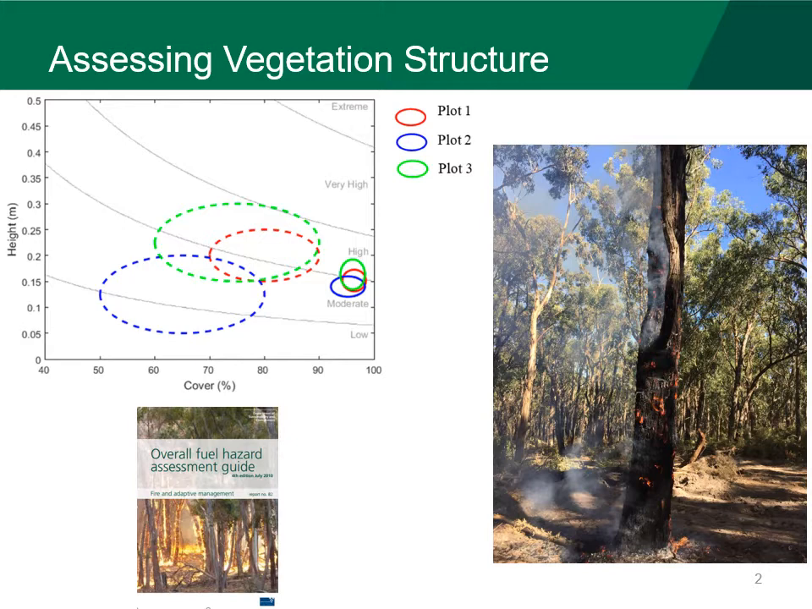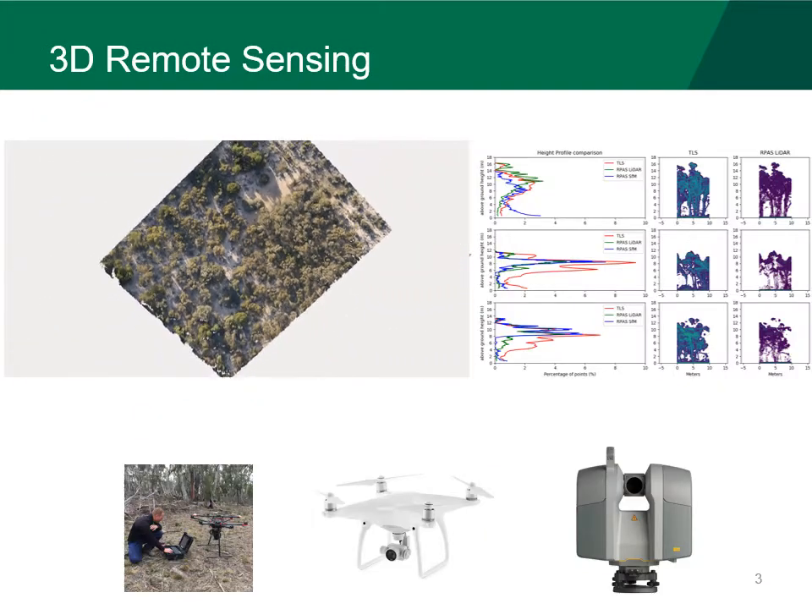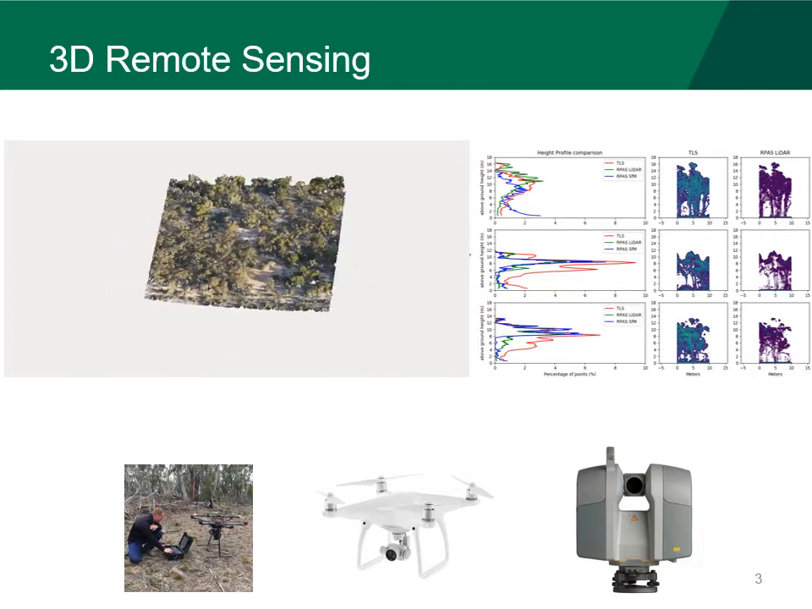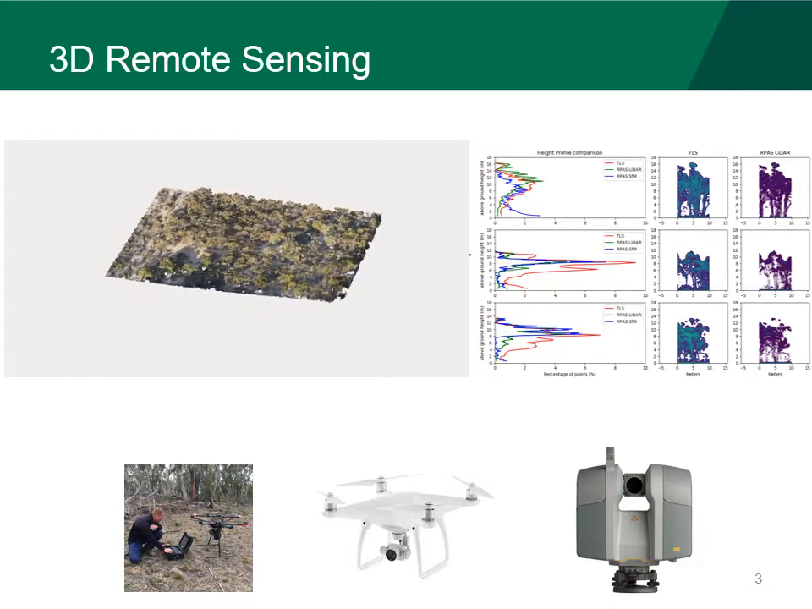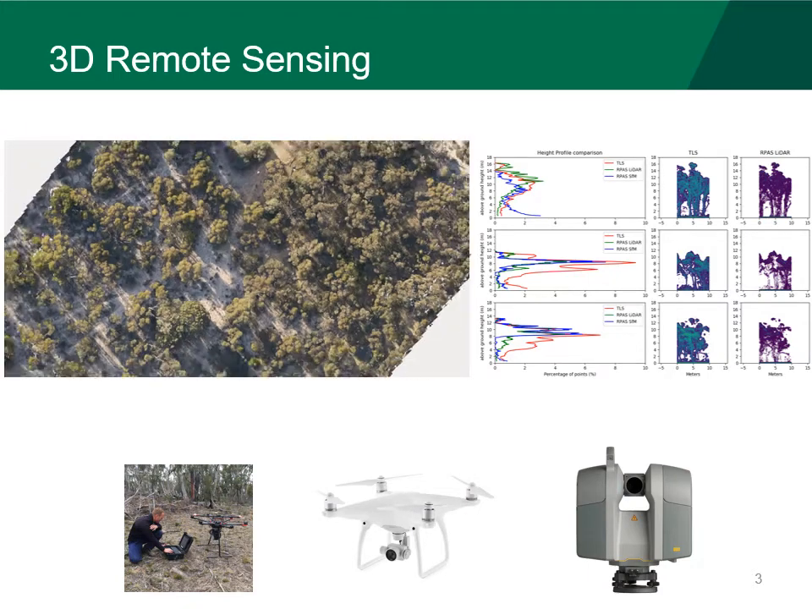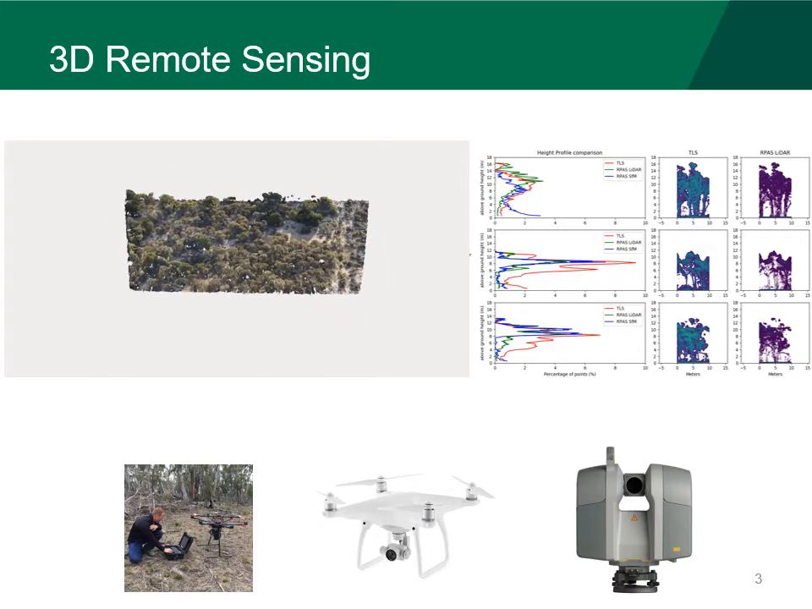This research project, 3D remote sensing of fuels, takes on this challenge to develop an accurate, rapid, scalable, and fit-for-purpose solution, and is being completed with RMIT University. To achieve this, innovative techniques are being used to build point clouds. This is like a 3D model or virtual reality of the landscape that you can see here in the top left. To build these models, we use a laser scanner and digital cameras like the one sitting on your phone, and we can do this from the ground or from drones.